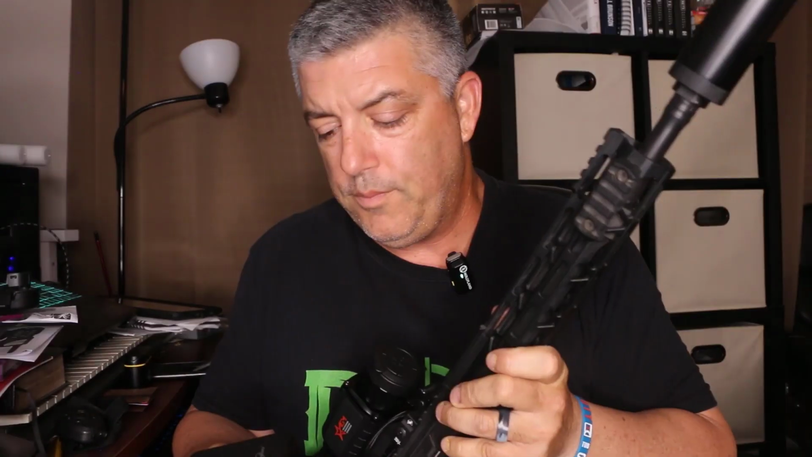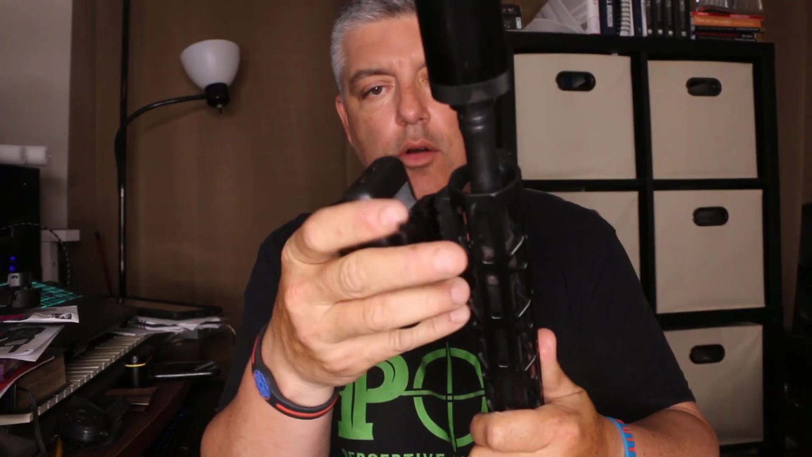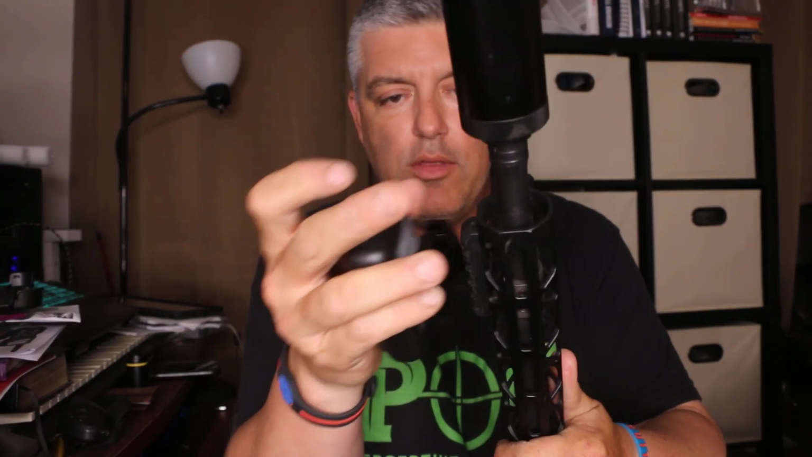So really quick, back to the batteries. These are the batteries that I'm using. They're 10,000 milliamp hour batteries. They have a Picatinny rail clamp on the back, and basically they fit on any Picatinny rail. So these things will power the Rattler for 17 plus hours.